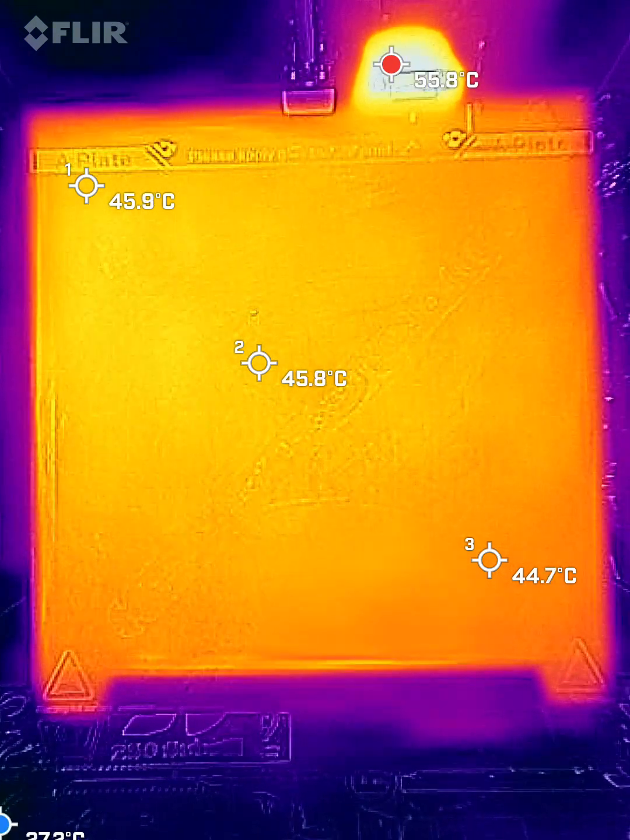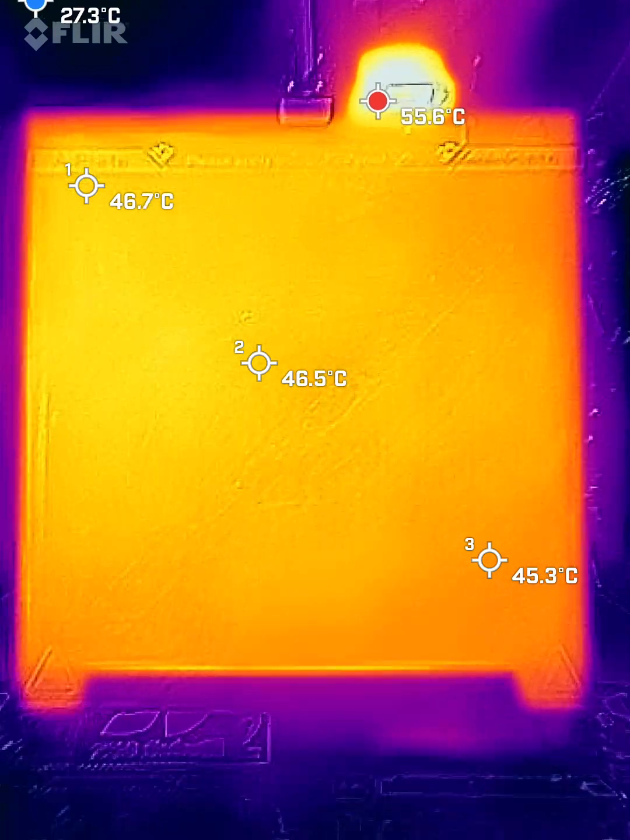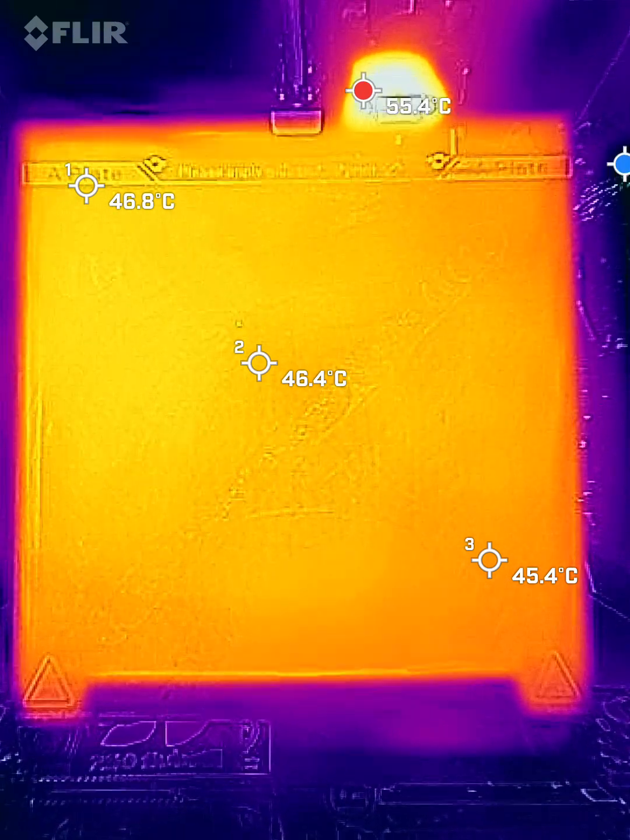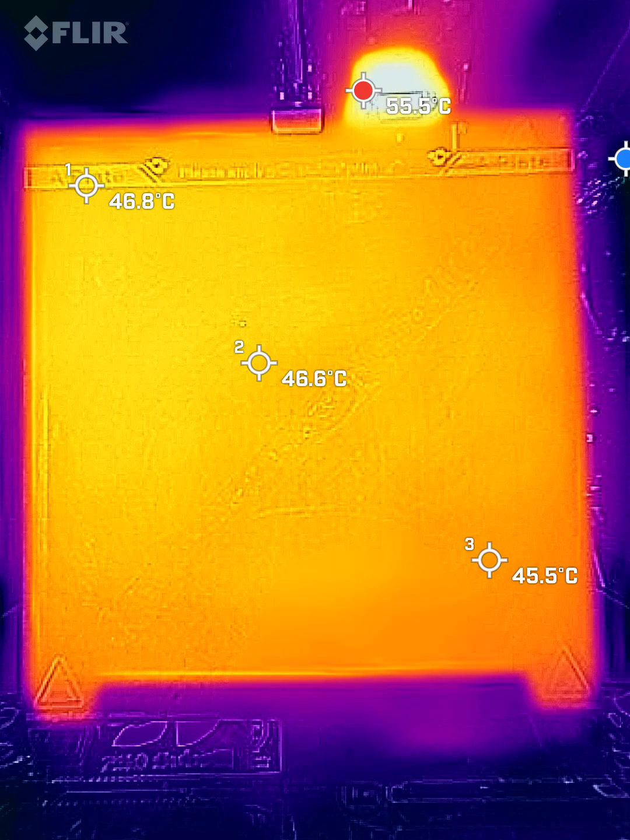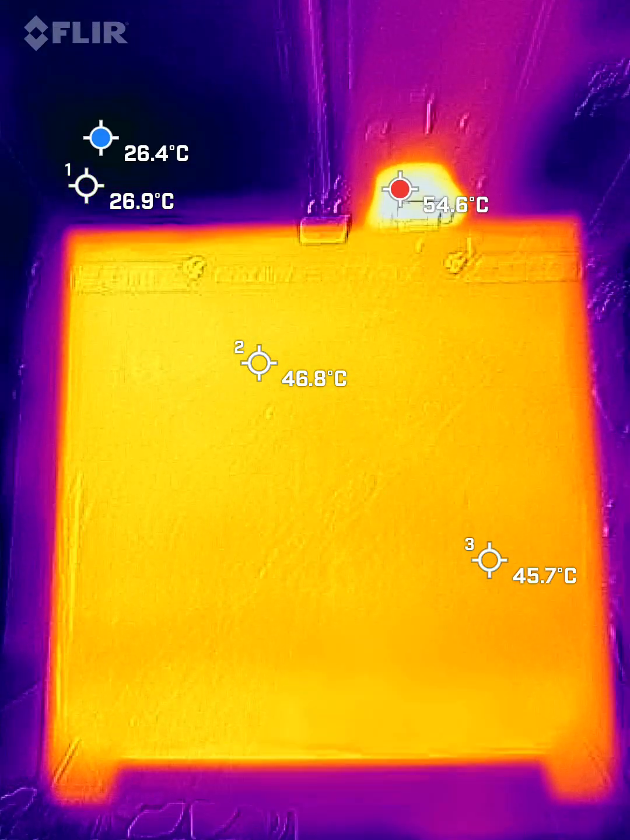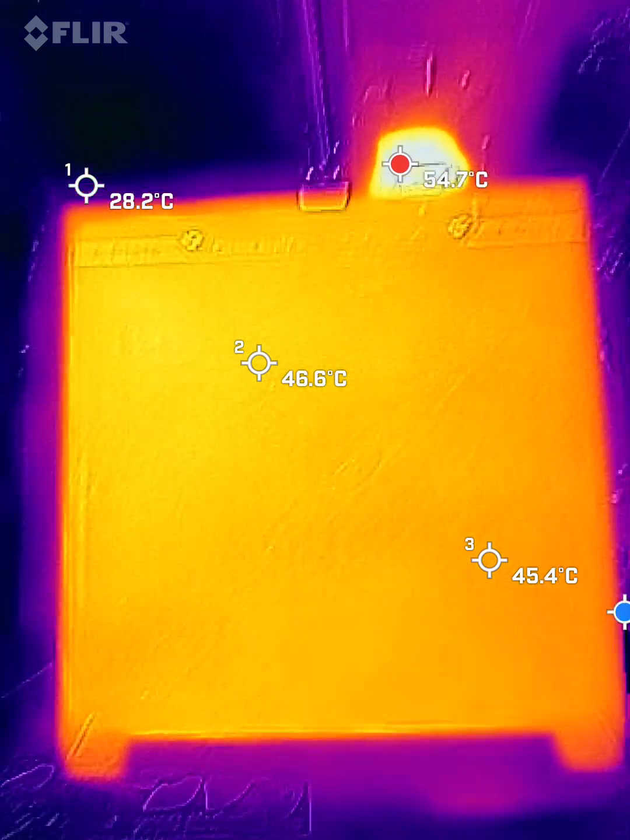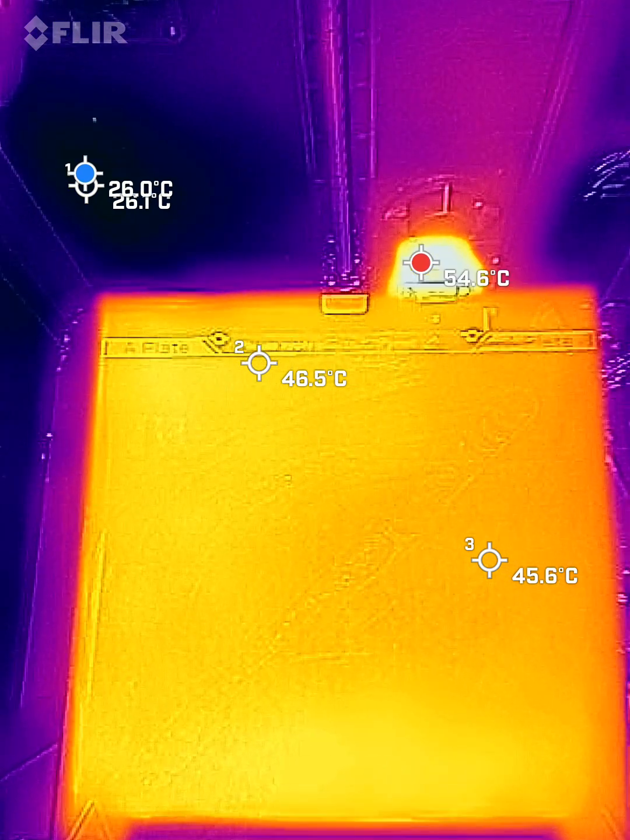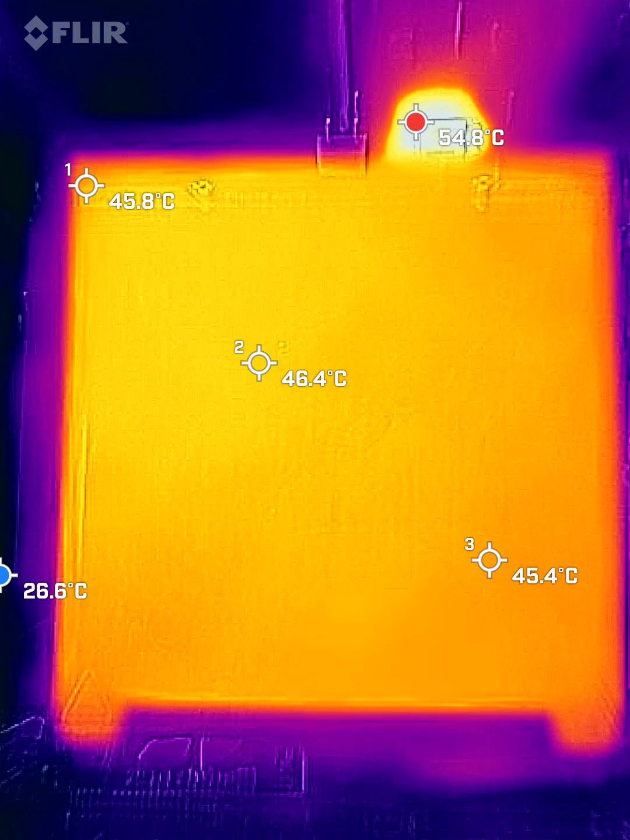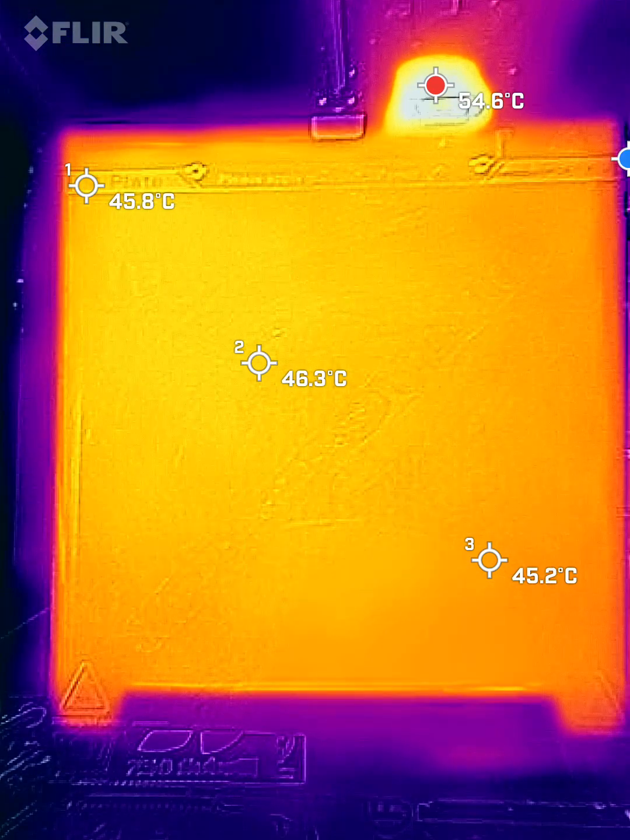45.7, 45.7, 44.7, 44.8. Okay, so interestingly, now this near right corner is lagging by about 1 degree. I can't imagine that one. So the original point, and forgive me if I get it wrong here. Oh, that's the motor. Okay, that's off to the right. I was thinking that was center. That's the motor for the Z-axis, I guess. It must be the Z-axis. Yeah, that's the motor on the left. It's got to be for the Z-axis. Okay. Hot motor.